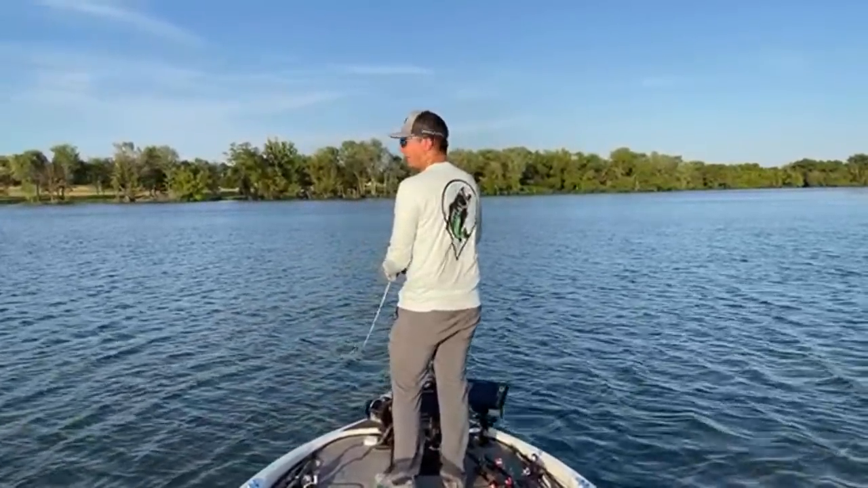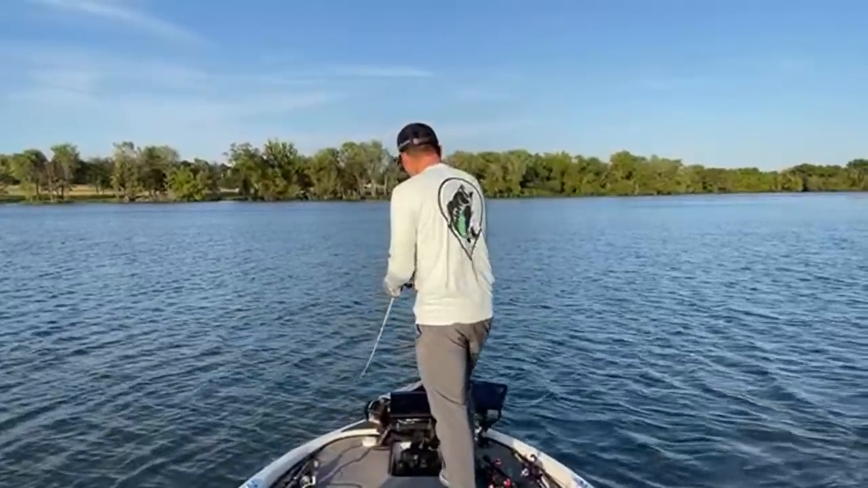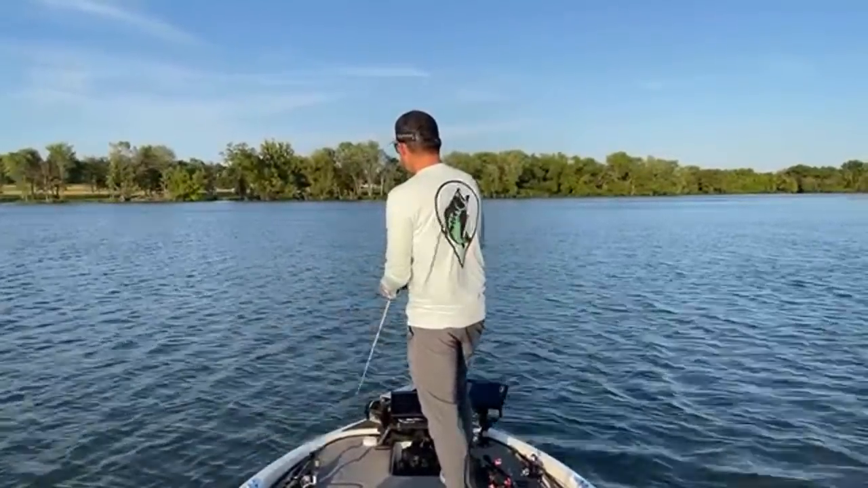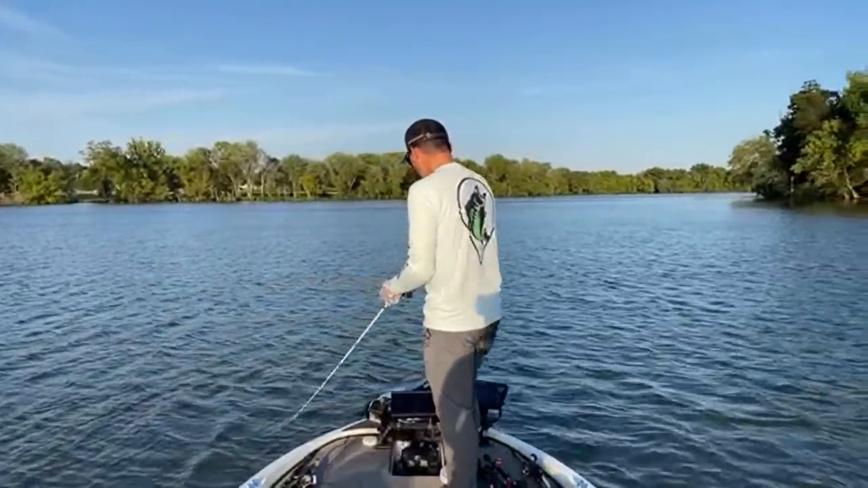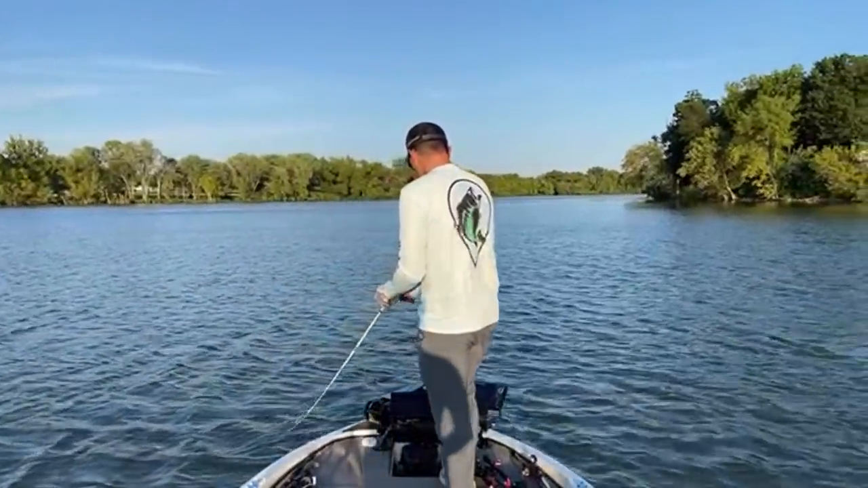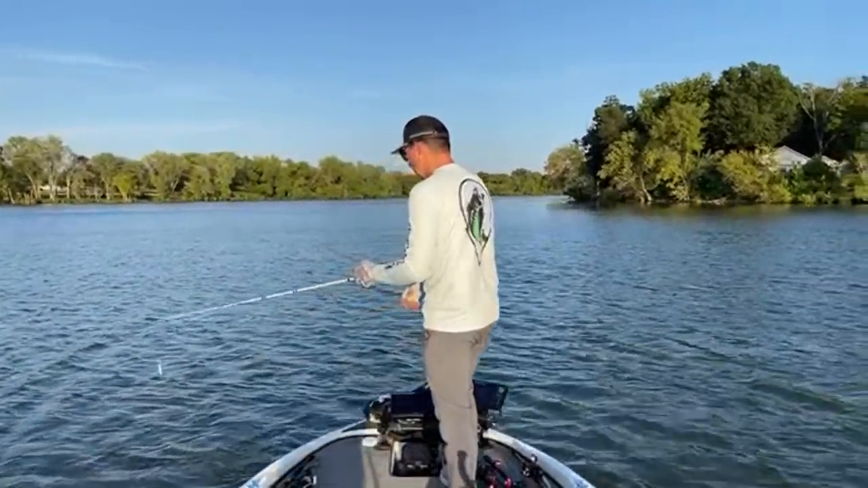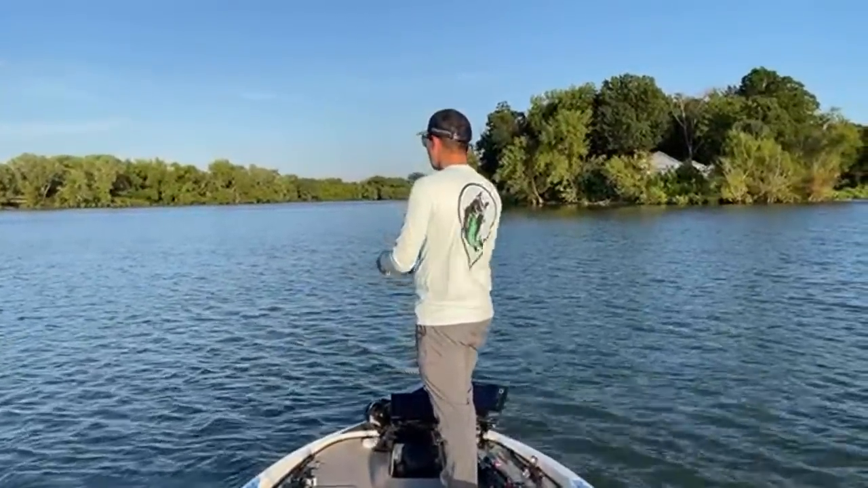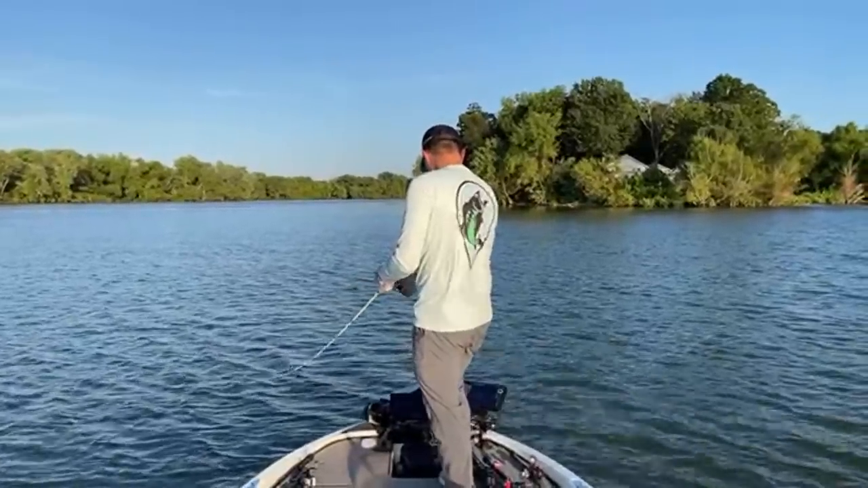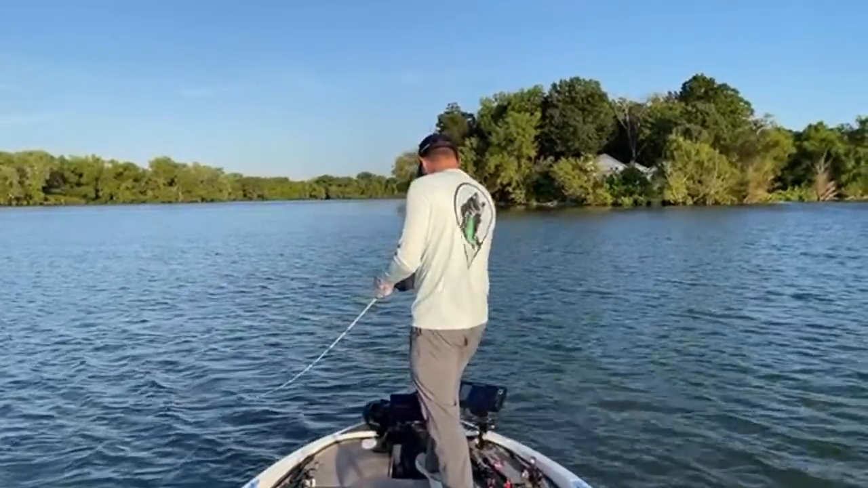Burn the crankbait over. There's a couple fish that I'm just seeing on the live scope. They're just in this general area. They're not exactly doing anything in particular. They're just kind of roaming, which is not really the fish I'm wanting to fish for usually. But let's give it a shot real quick. Just a couple casts with the crankbait.